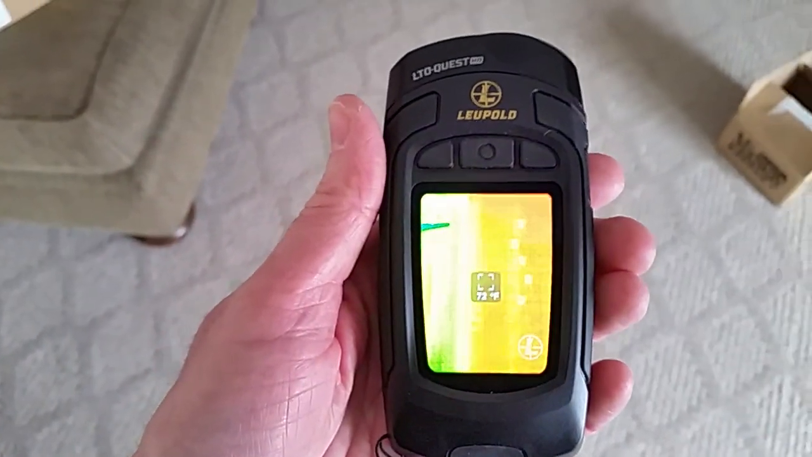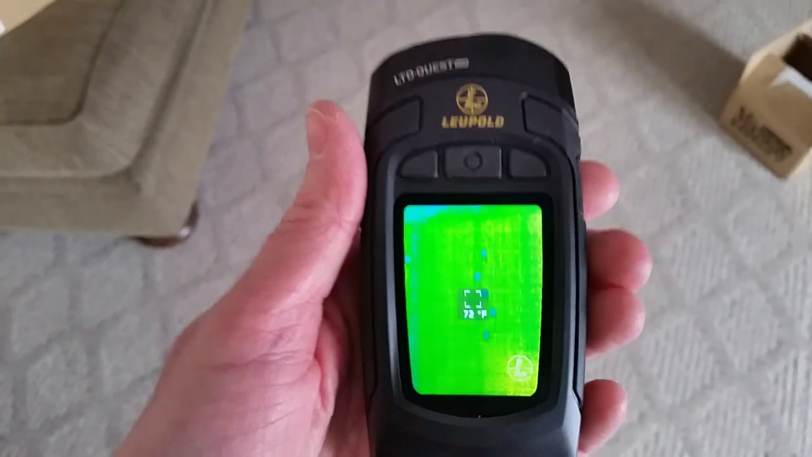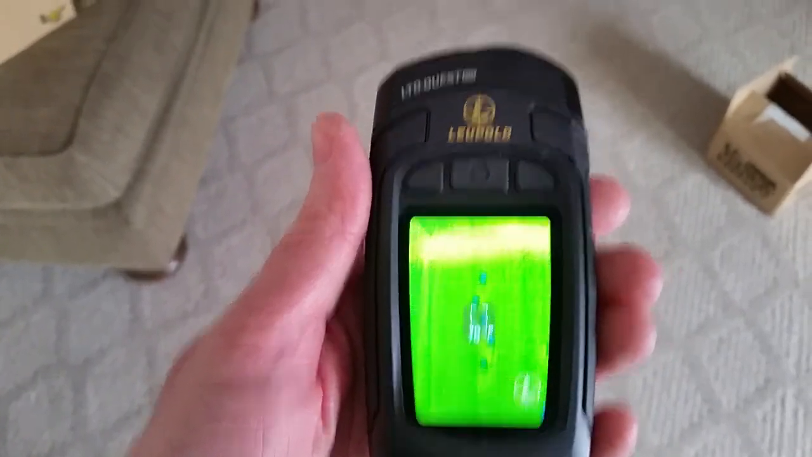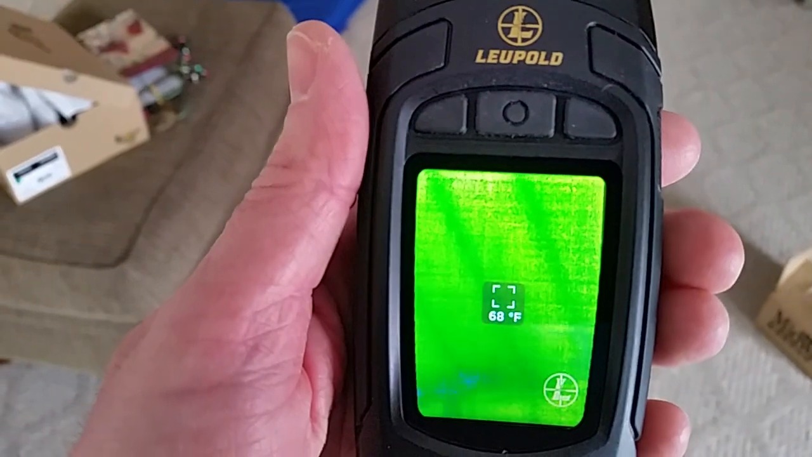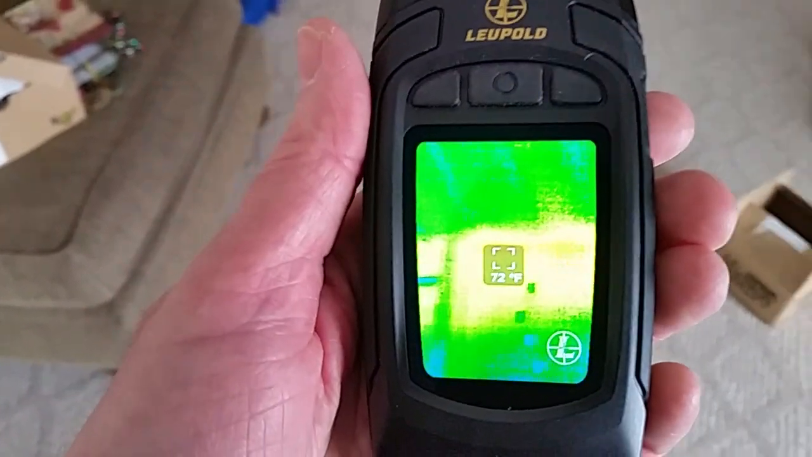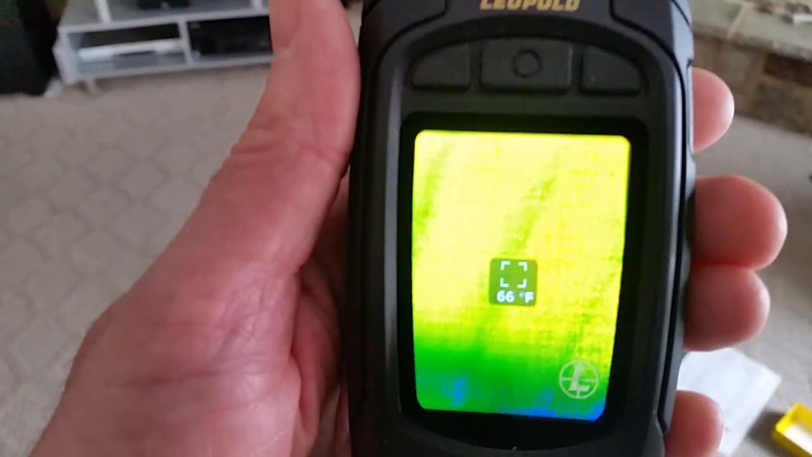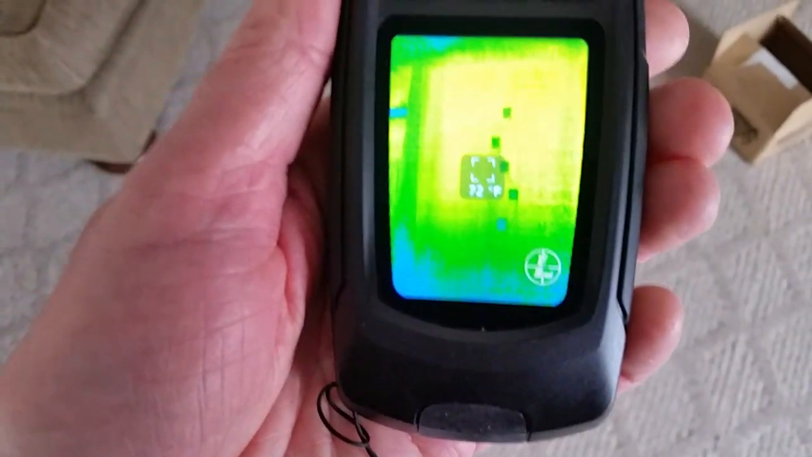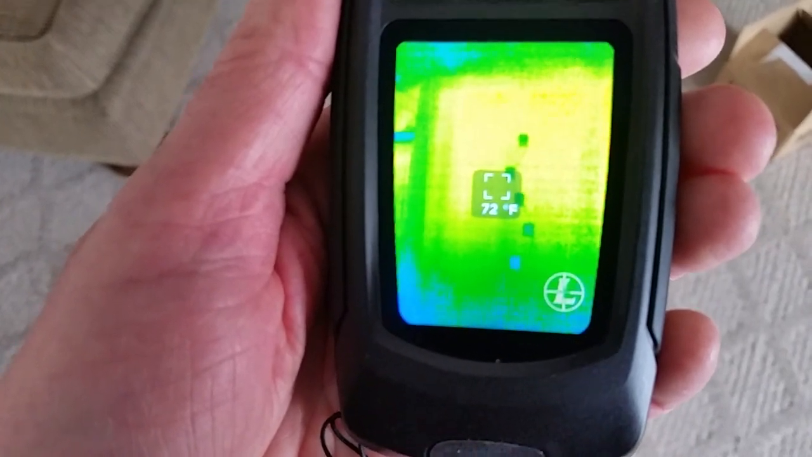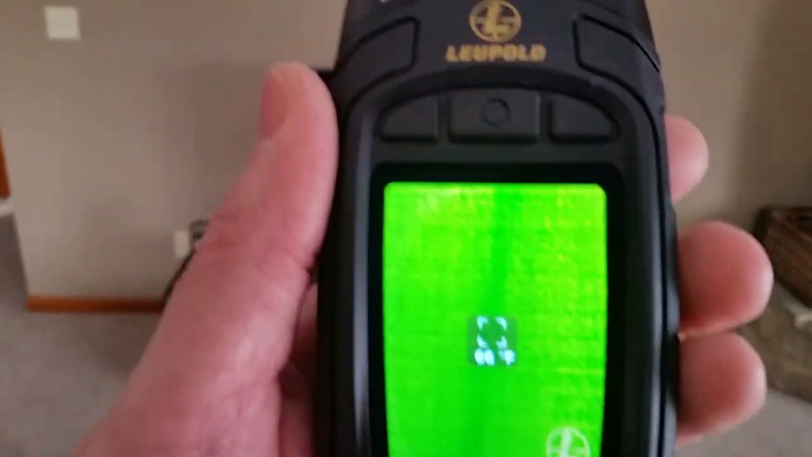As we pan around the room here, you're going to see it adjusting. That's basically a little candle fixture that's hanging on the wall. Now you'll notice those lines. See those lines going across there? That's the studs and the joists in the walls. All those lines you see, I'm pointing at the ceiling now. Those are ceiling joists. It's that sensitive. The little reticle you see in the middle that's showing the temperature, the 72 degrees, you can turn that feature on and off if you'd like.